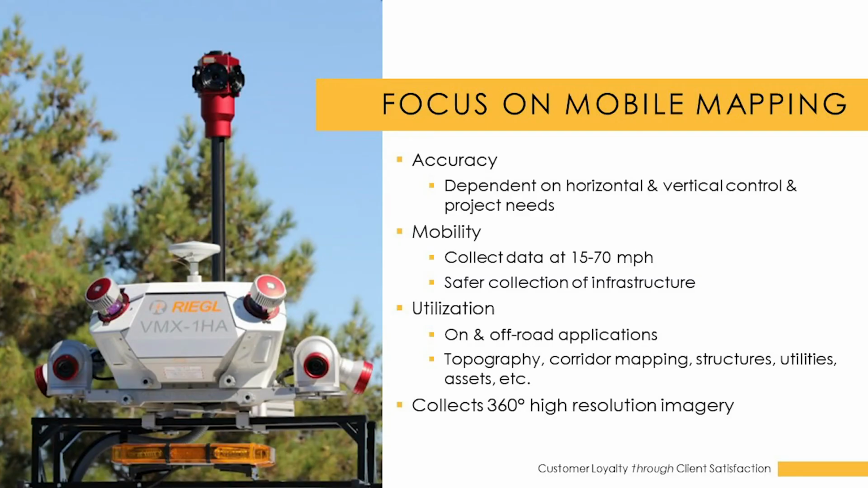All right, so first off, before we really get into the meat of the subject, I think it's really important to spend some time discussing the accuracy and repeatability of mobile LiDAR.